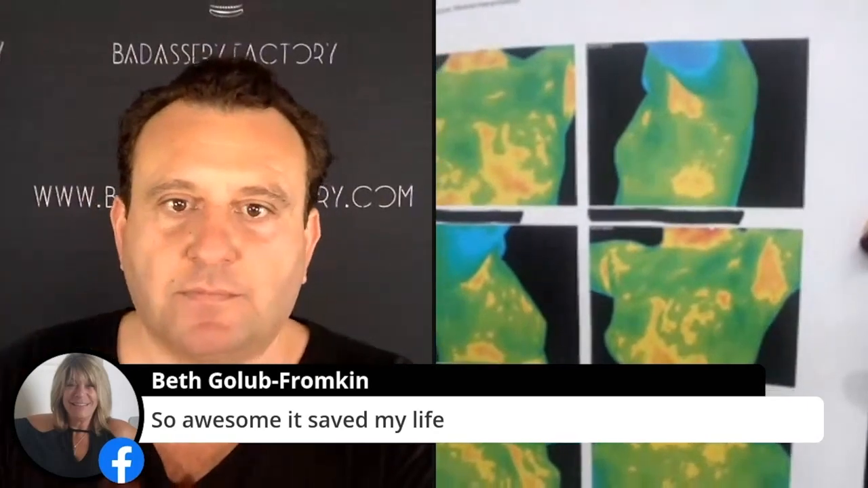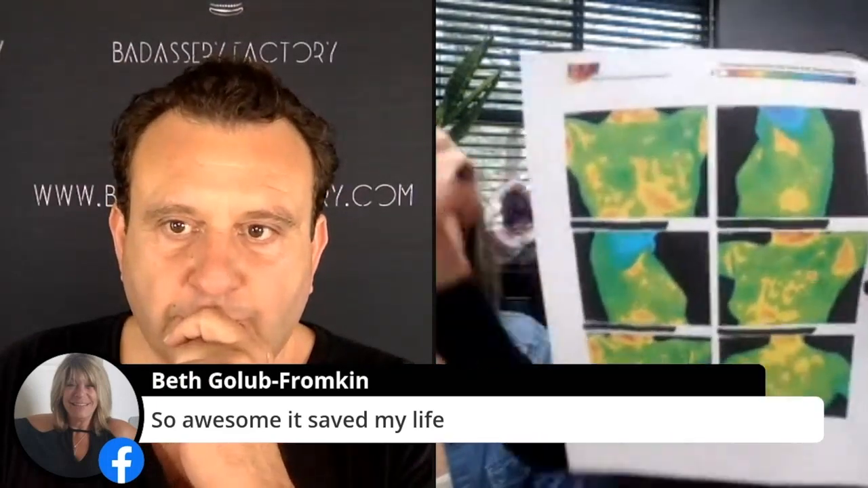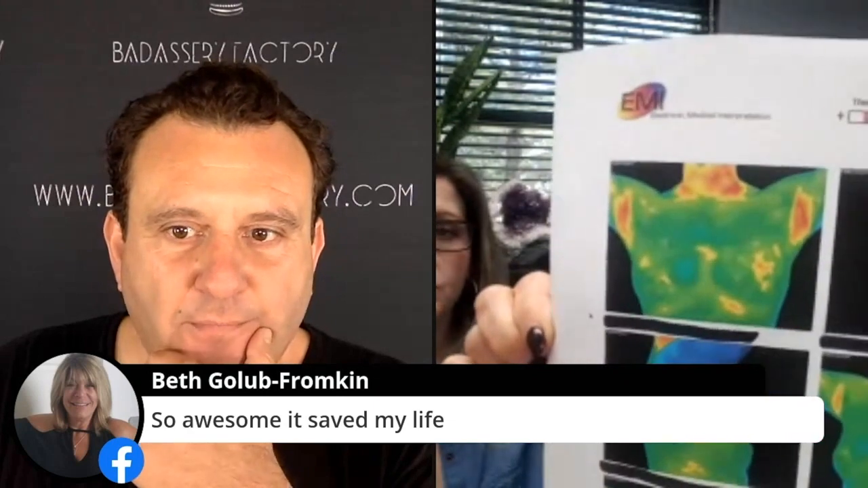When you see someone, and I didn't send these, I don't know if you can actually see. Go higher. A little high, right there. Can you see both of them? So this is someone whose scan came back at some risk. Do you see all the activity? That's scary, isn't it? Her report from the doctor said at some risk. CBD, 2.5 months later. Wow.